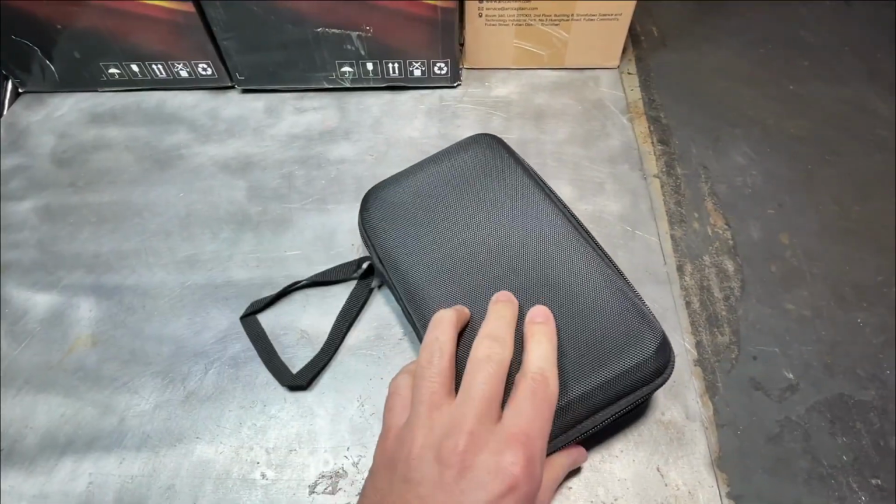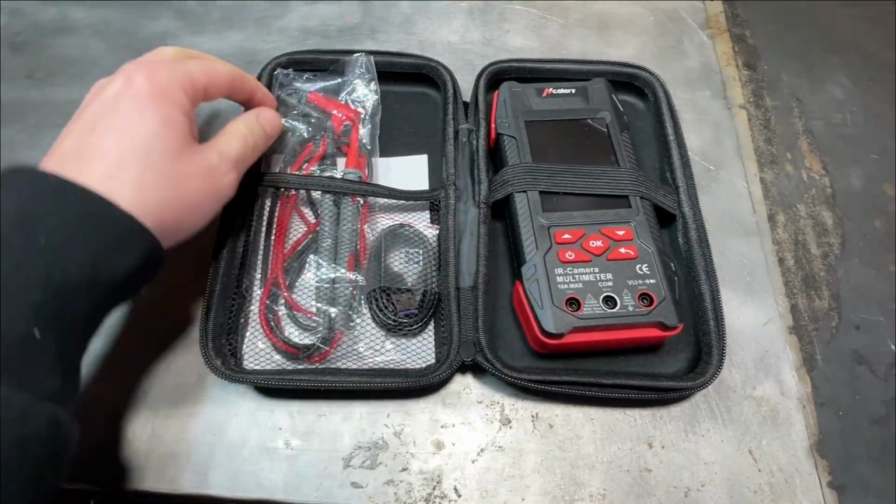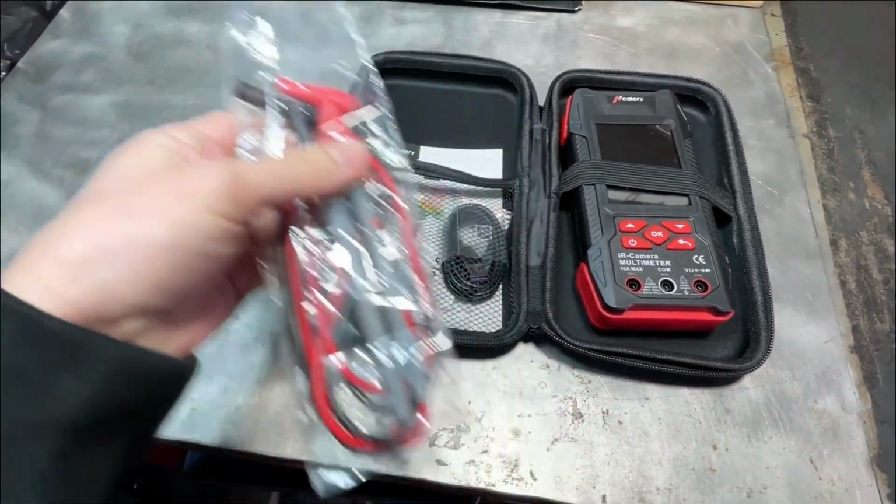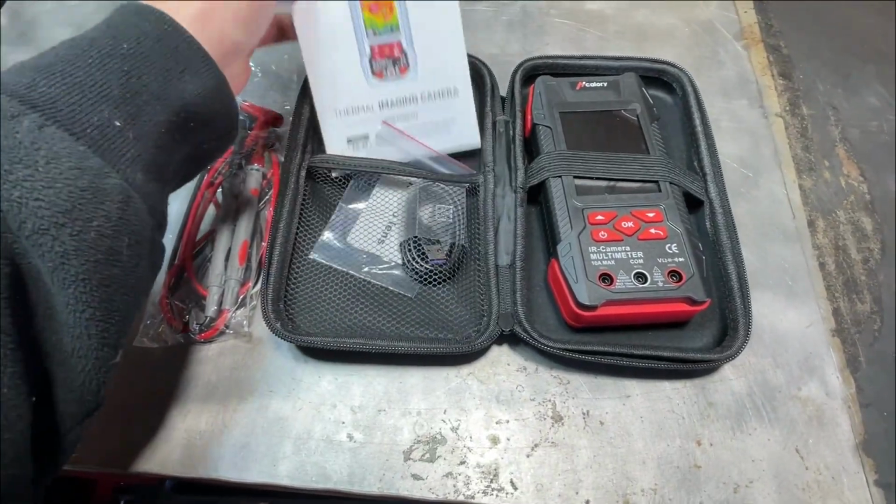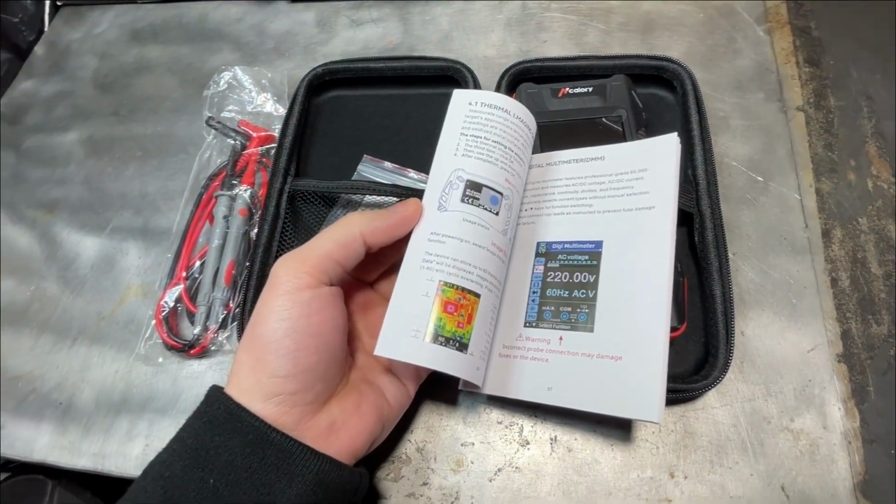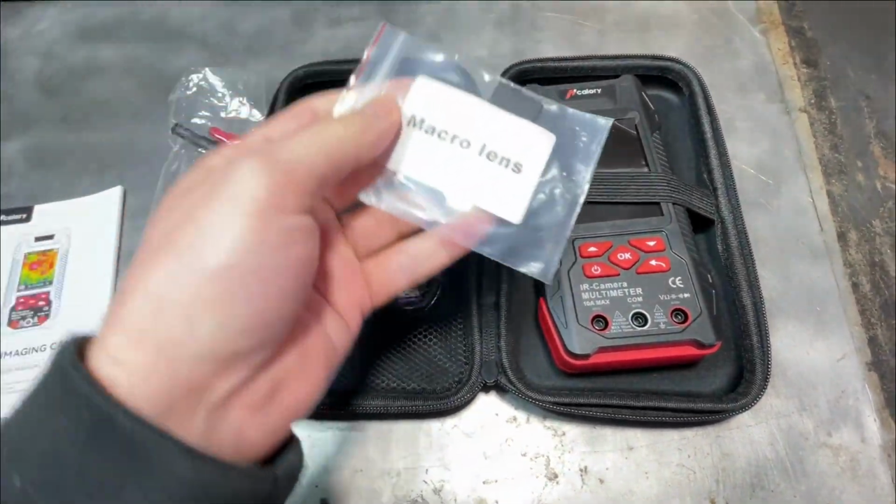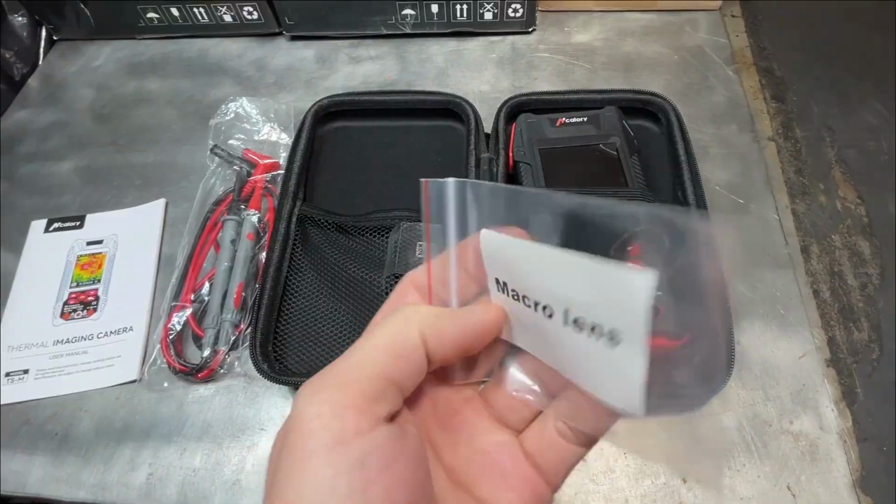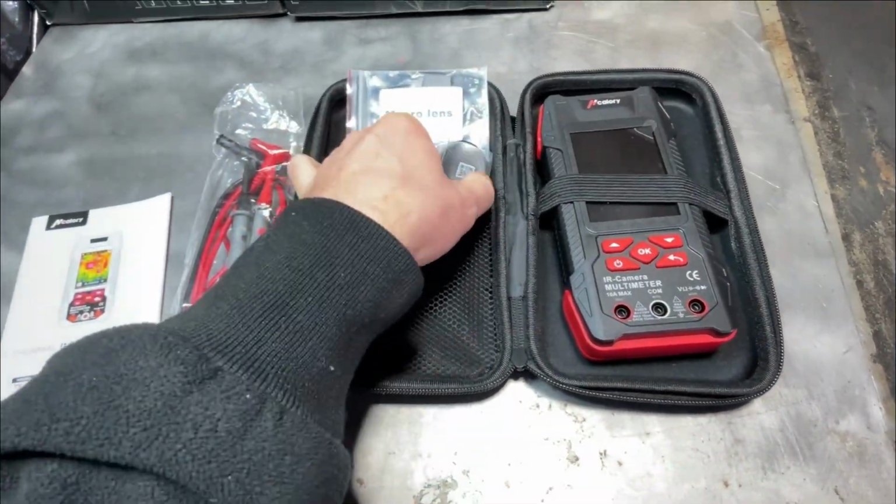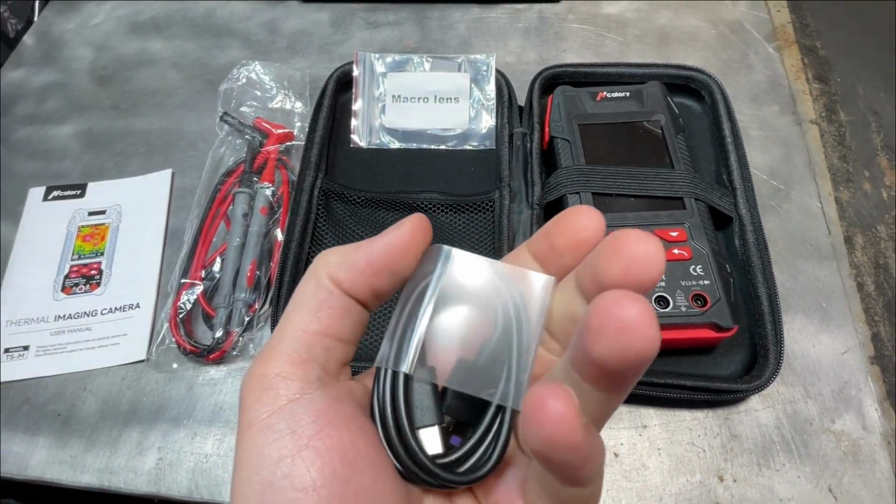All right, it does come in a nice little pouch here, and once you open the pouch, you have the product itself. You have a couple of leads for the multimeter, the positive and negative. You do have a nice owner's manual that is in color, and it can explain all the features of this device. You also do have a macro lens, and I'll explain where the macro lens comes in handy. And you are also included a USB-C charger right over here.